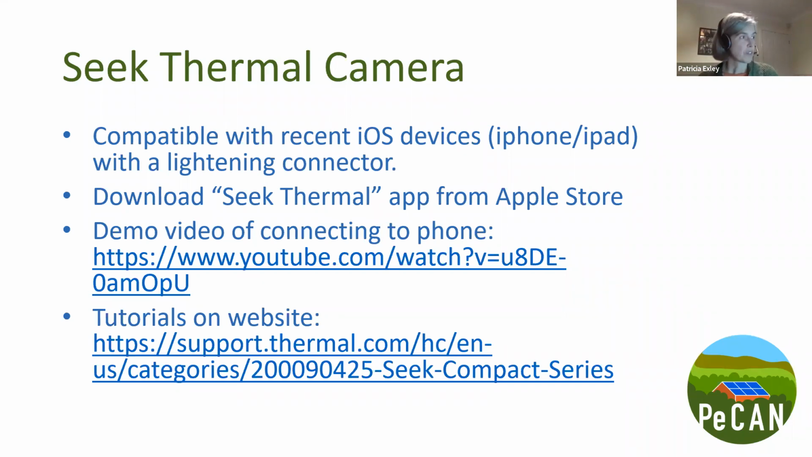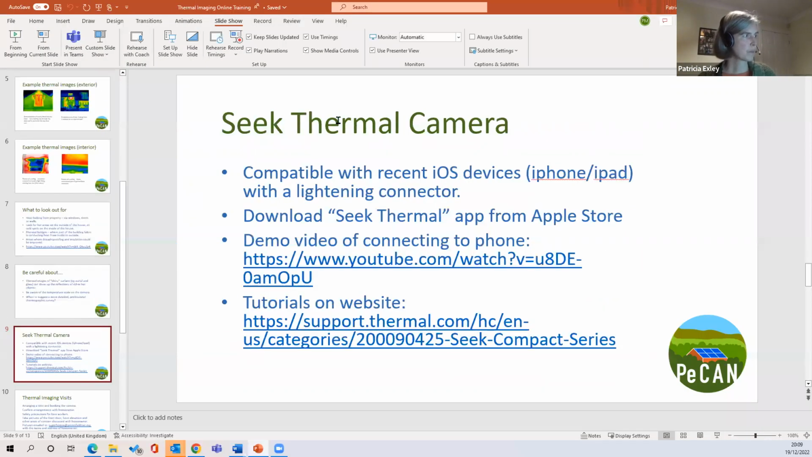So yeah, as Peter mentioned, the one we have at the minute is the iPhone version. There is a very short video here. If I can just switch over to the video screen.